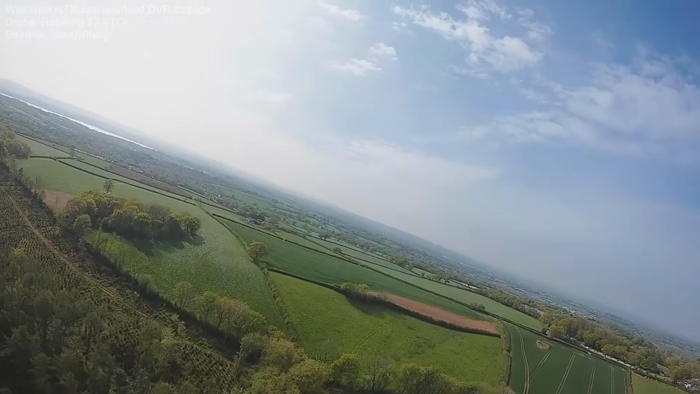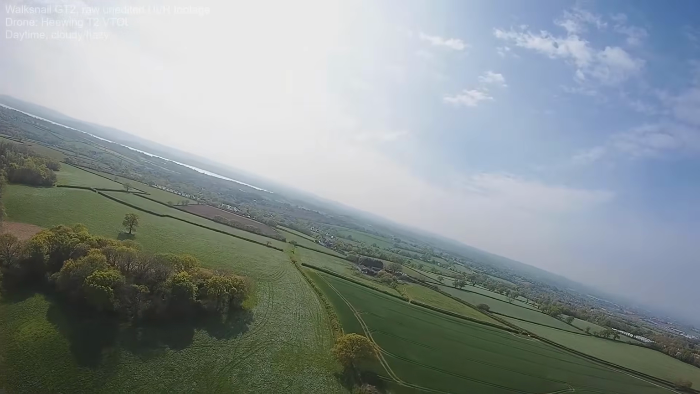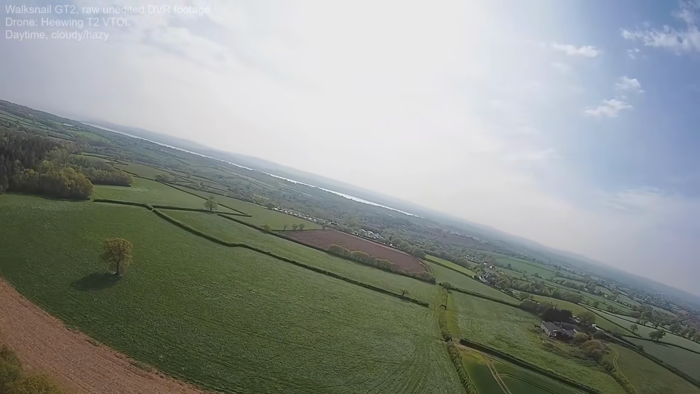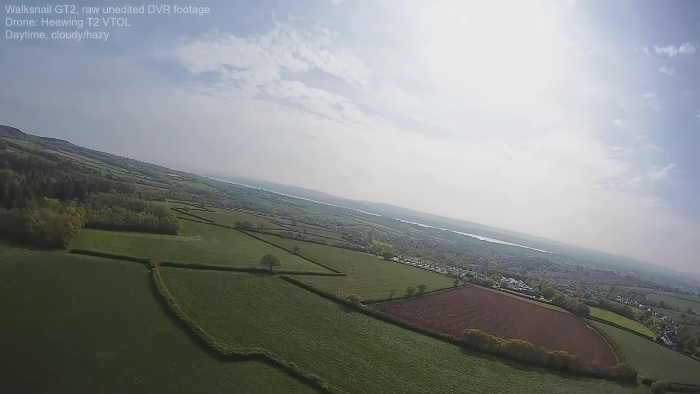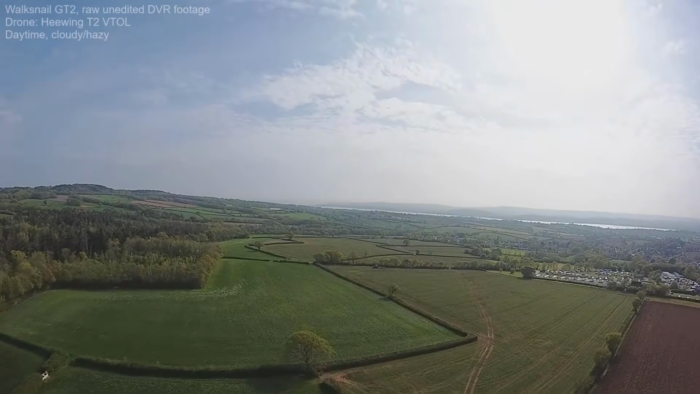It's not grainy or horrible in any way. It's a very good image, very good wide dynamic range, exposure, contrast, all those things. It all looks very nice. So I've got no complaints about using it on an overcast day. But let's now have a look at how well this camera works in the dark.